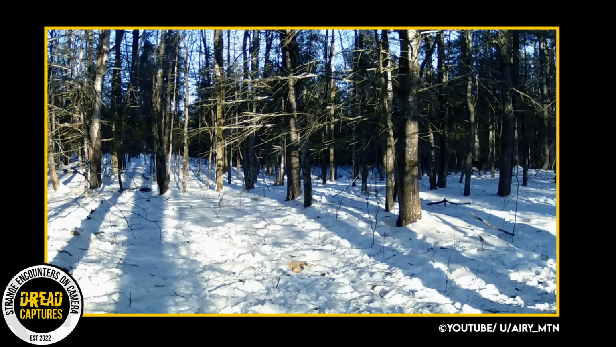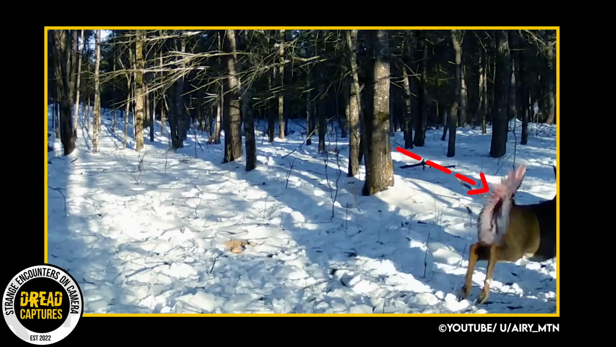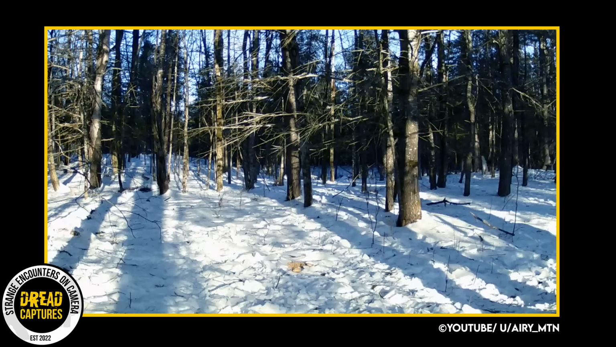I'm not going to rewind it to that part, but the doe that ran across the front of the screen had some blood in the white of her tail. Did anyone catch that? I wonder what happened there. Deer don't usually give birth this time of the year. But of course, one of the coyotes might have gotten her as well.